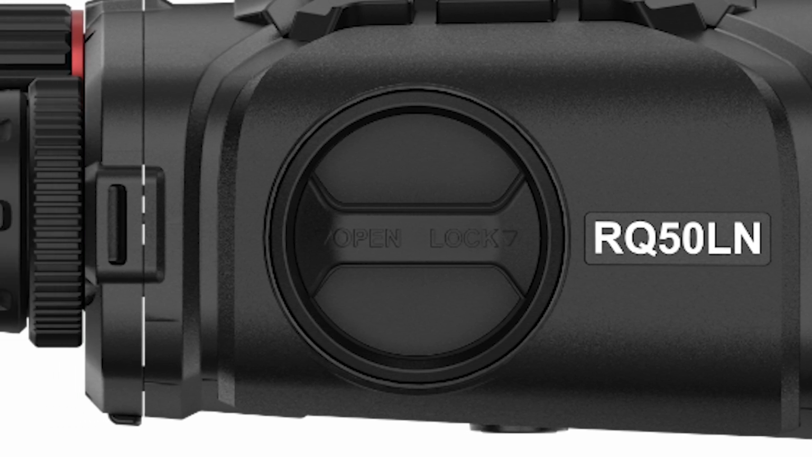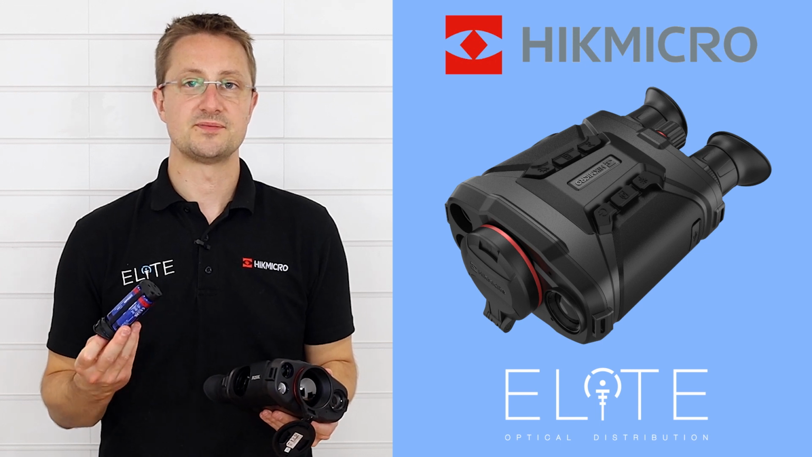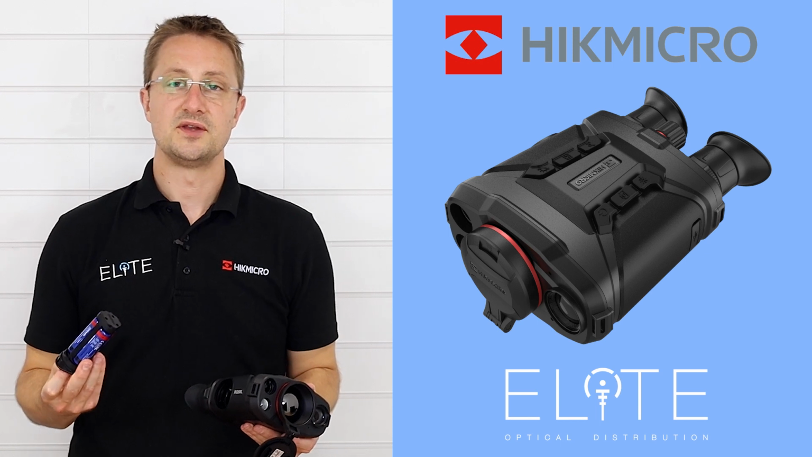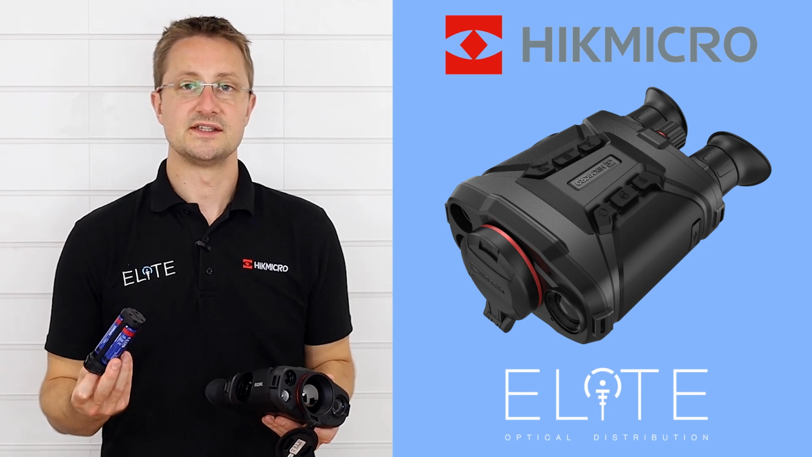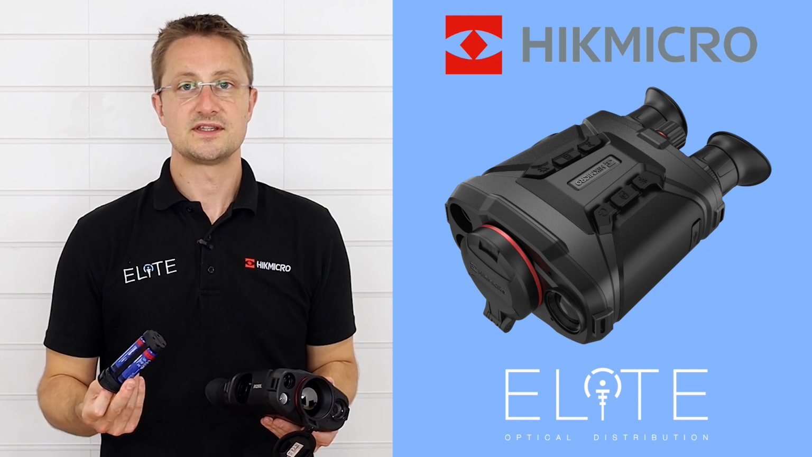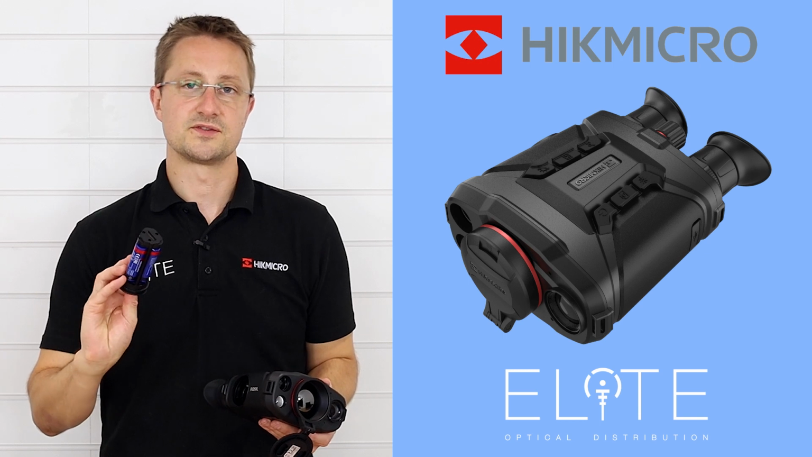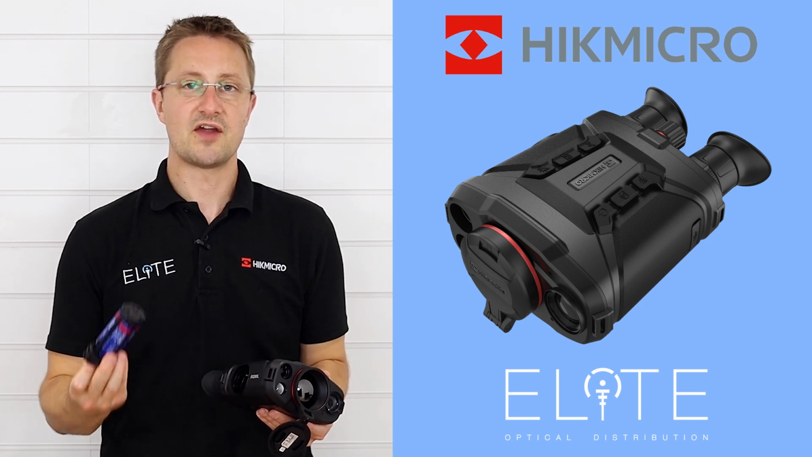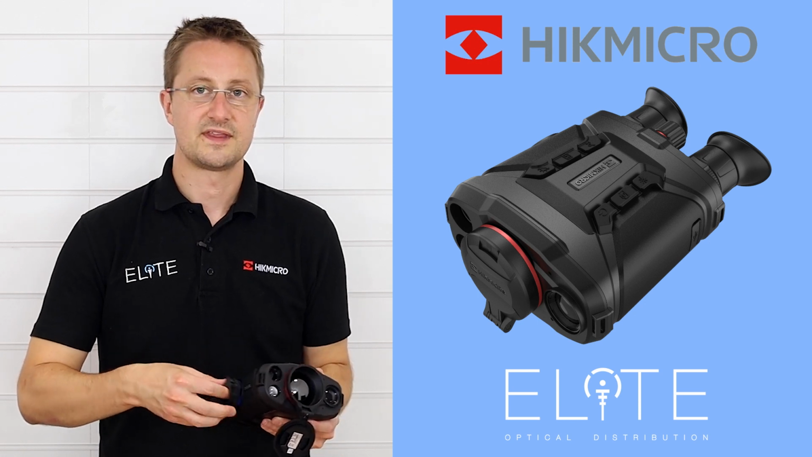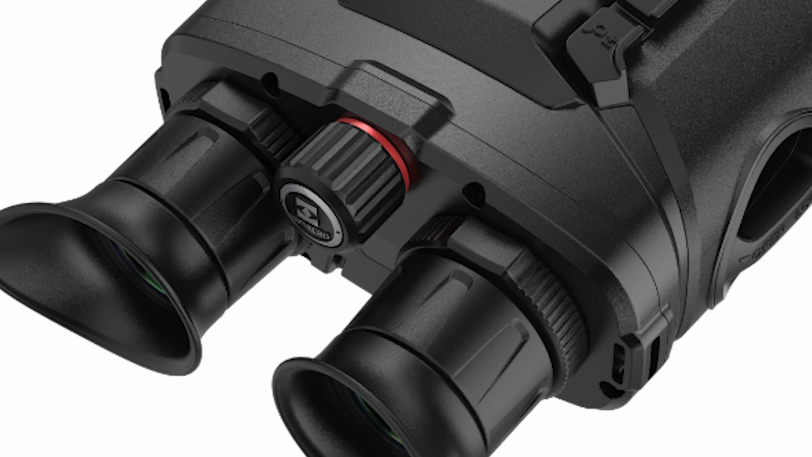Over on this side, we've got the battery container. That's got 3 18650 batteries and gives you a runtime between 4 and 5 hours, depending on which model you're using. The device is supplied with 2 sets, so 6 18650 batteries in total. You can add extra batteries, they're really cheap and widely available, and the carousels are also available separately. So if you want to carry these with all the batteries installed and you can quickly swap them in and out, that's entirely possible.